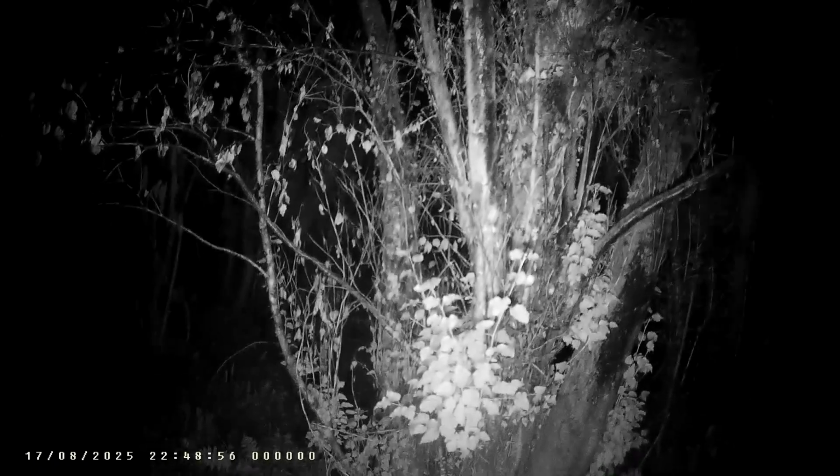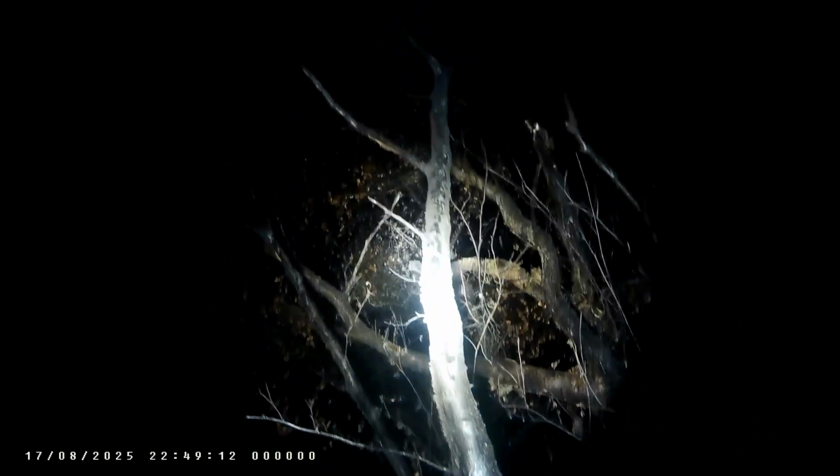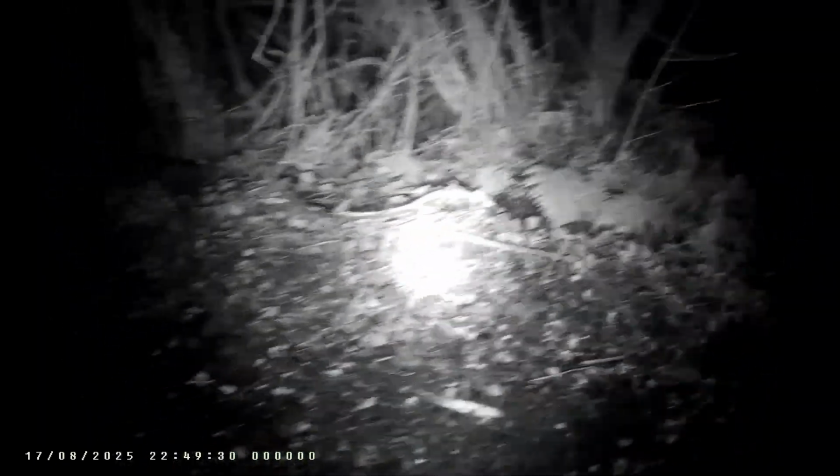I'm going to turn to ordinary vision here. Yeah, there's blackness on the tree, and it goes up to a really big height, and you see all the brown leaves. It's not quite autumn yet, and you've got just a blackened floor. There's a piece of wood, and it's all black. So obviously there was a fire, which is a shame.